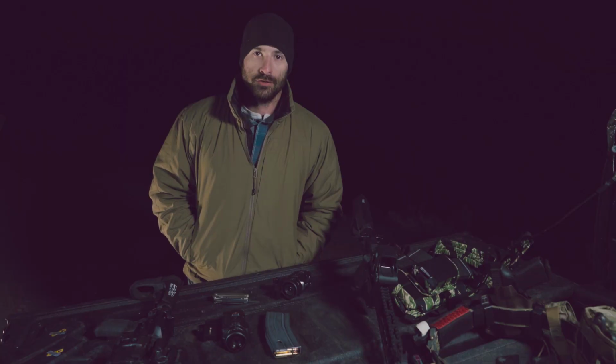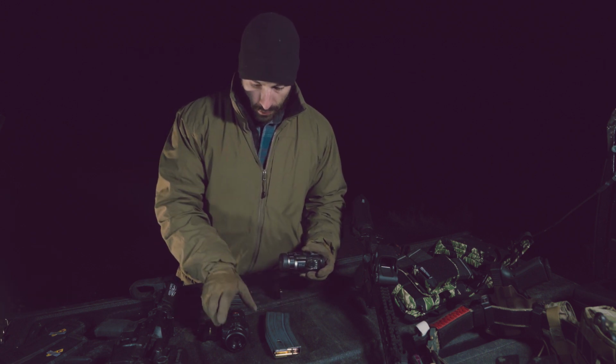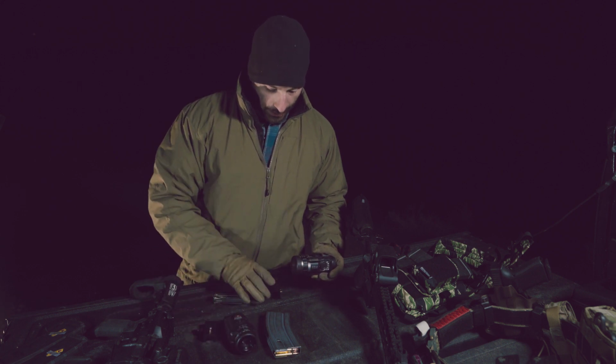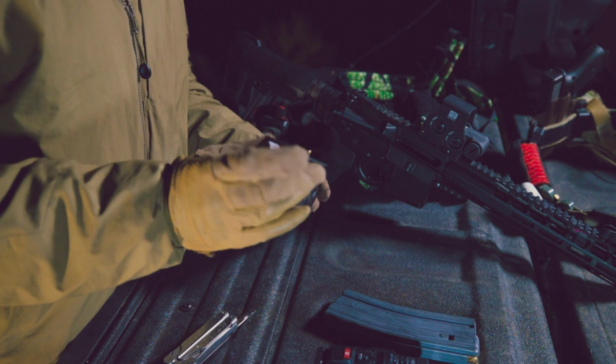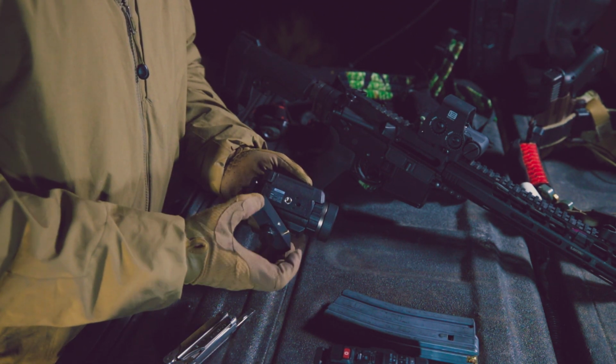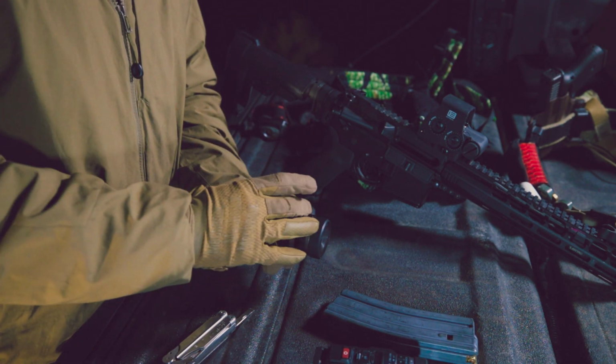So we're here at the range finally. It is night time, it is dark. I got the Aurora Pro here as well as the Aurora Black by SIONYX, as well as their Picatinny mounts. You can notice it's just a basic Picatinny mount. It mounts on the underside with a male-female adapter and then a flathead screw.